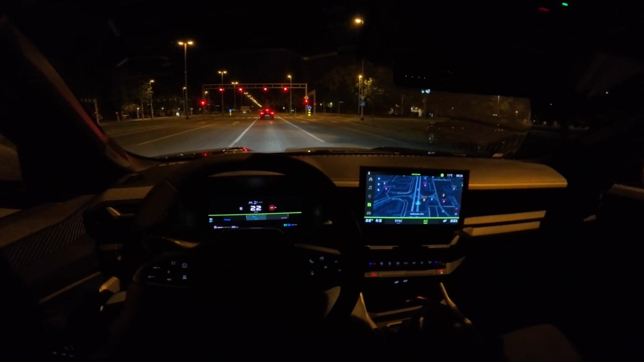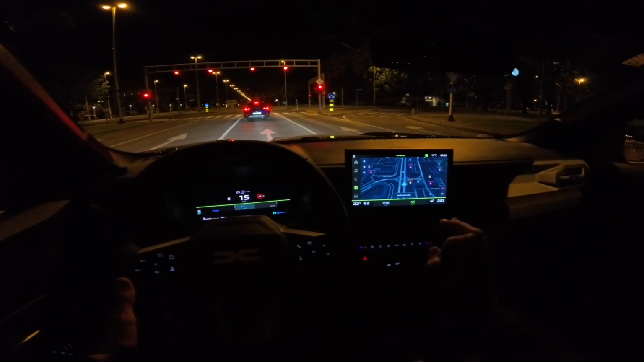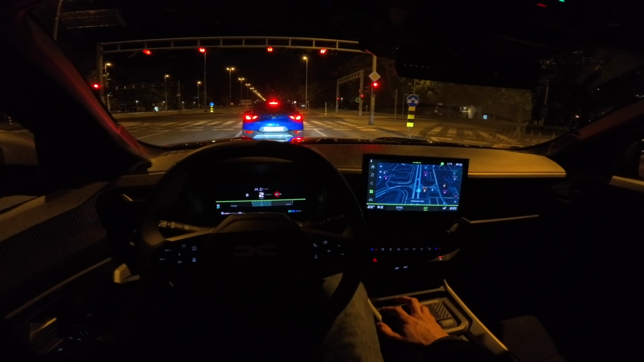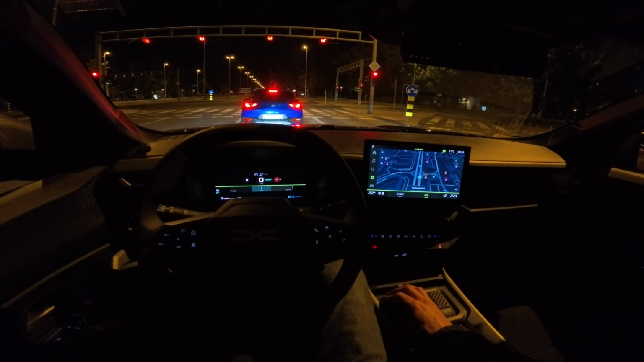Unfortunately, it won't be available as a 7-seater. That was not the point. You have the Jogger. If you want that, you can also get it with this hybrid system. That's what they told me when I raised the question of why there is no 7-seat configuration.